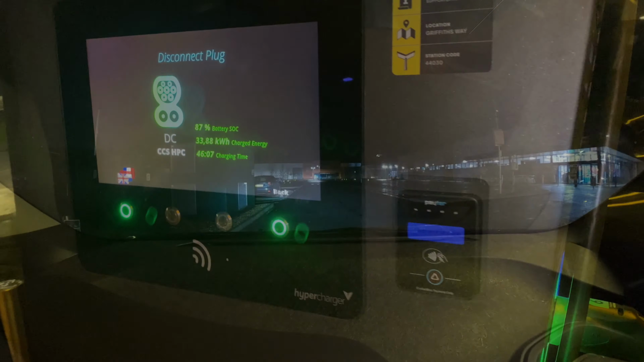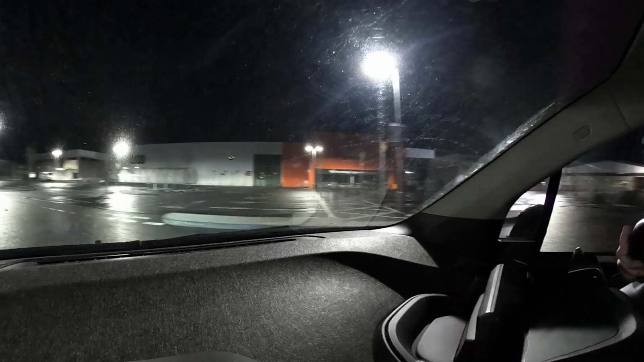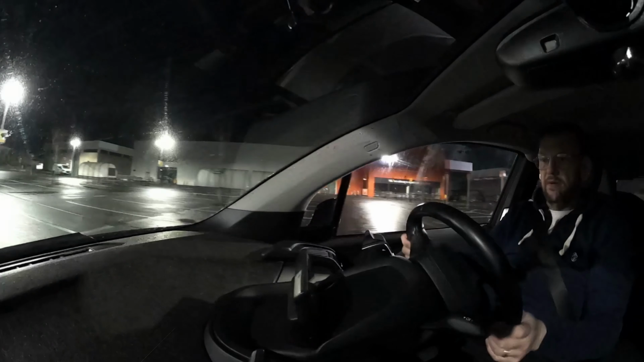Let's get rolling. Yet again, I still hadn't realised that the camera was in time lapse, but this is us leaving. There are no facilities here in the hours of darkness, so if you need the toilet, I believe there is a McDonald's or something over the road that you can walk to.